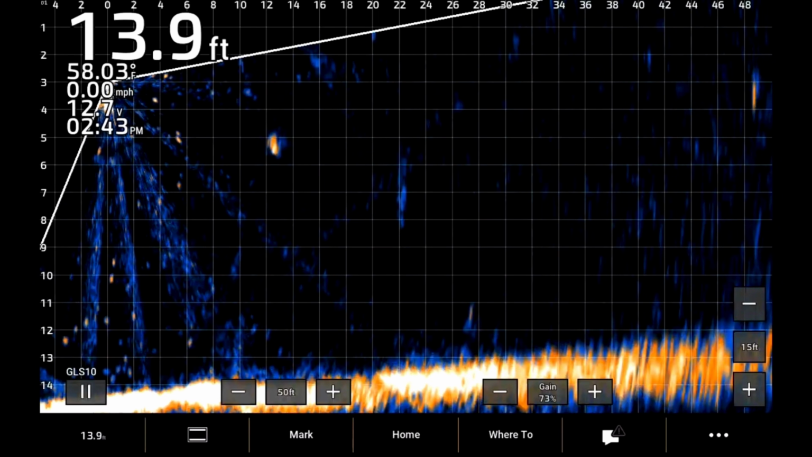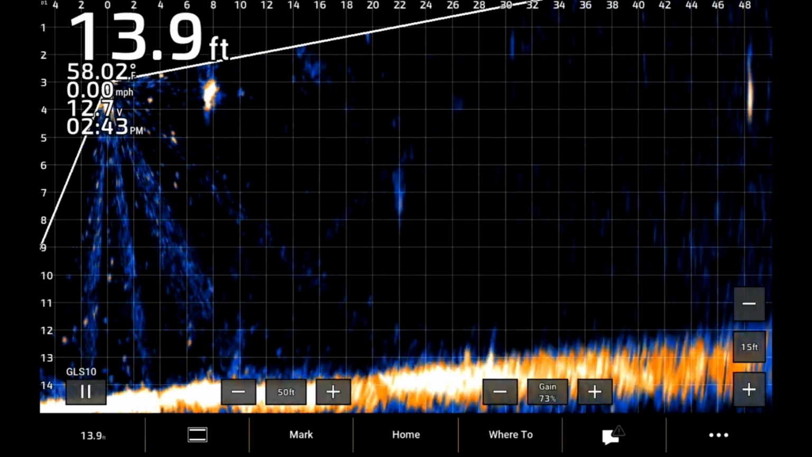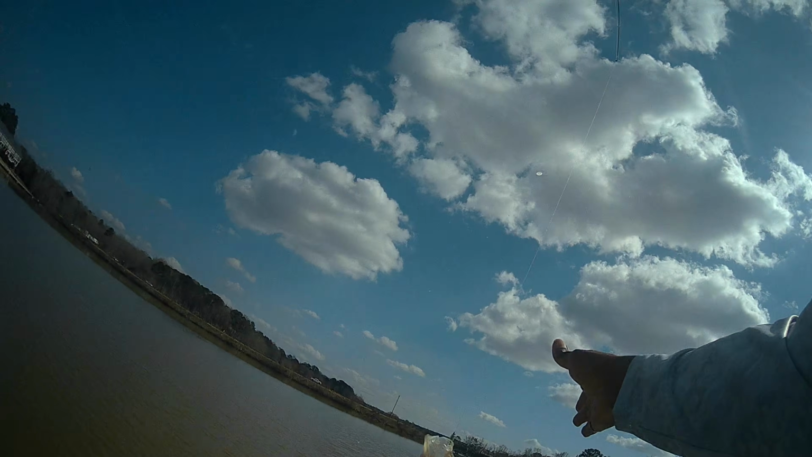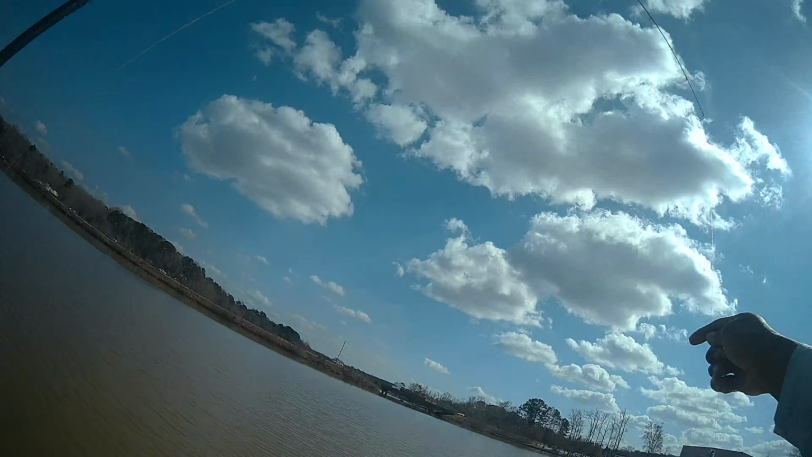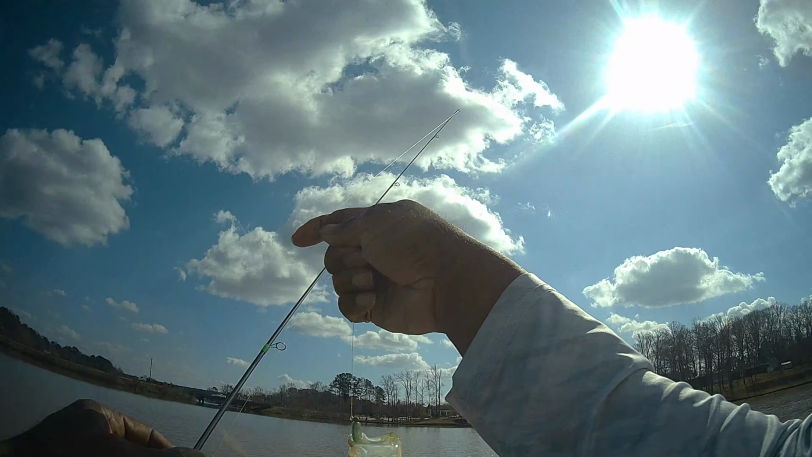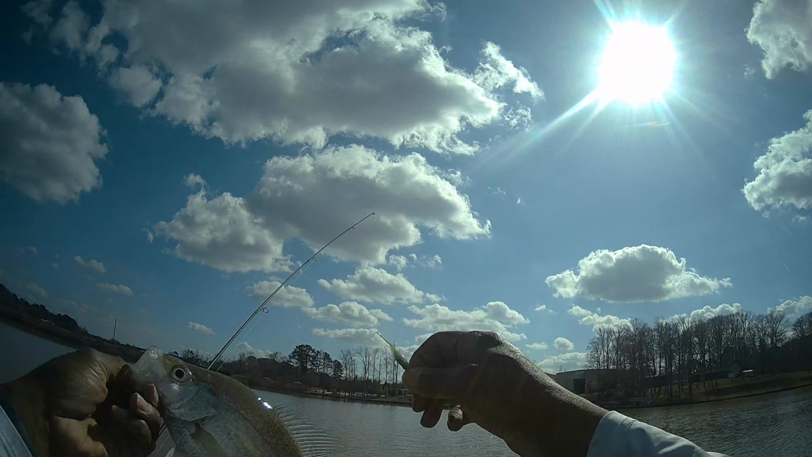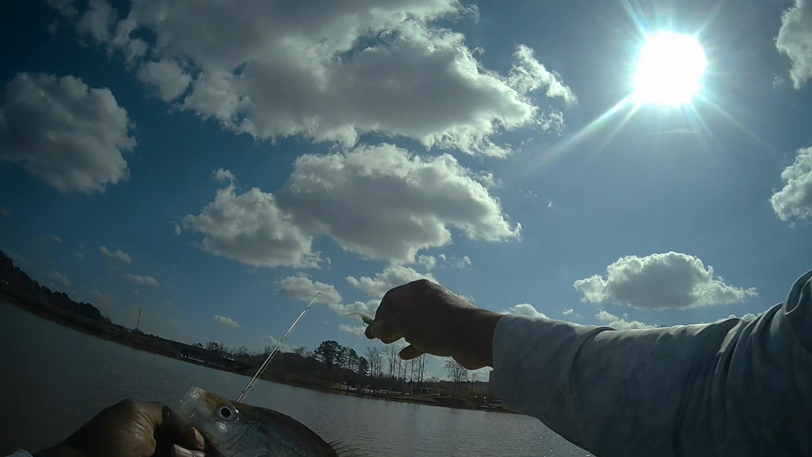There he goes. There he goes. I got him. Got him. That's a good fish. 11 and a half inches. Maybe 12.